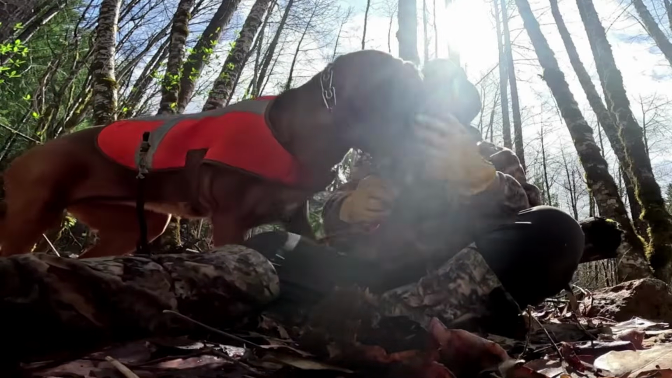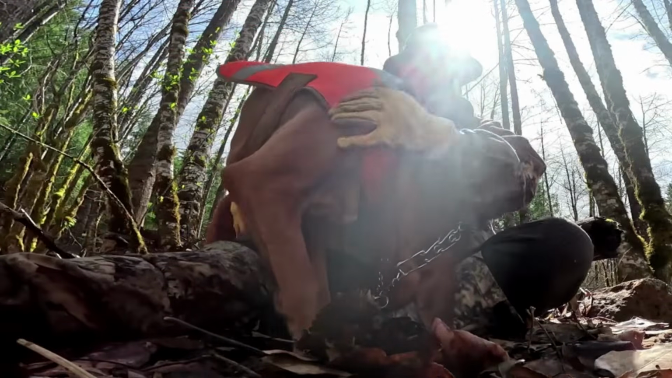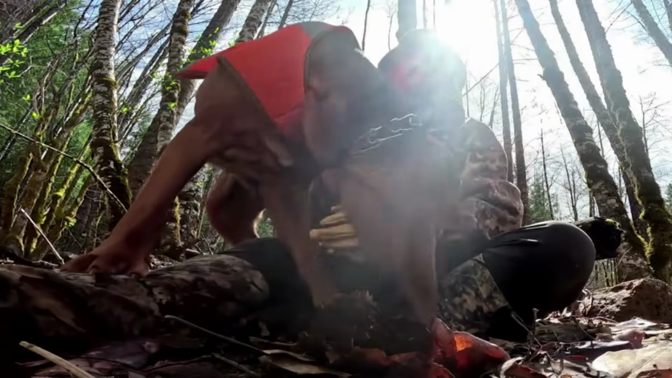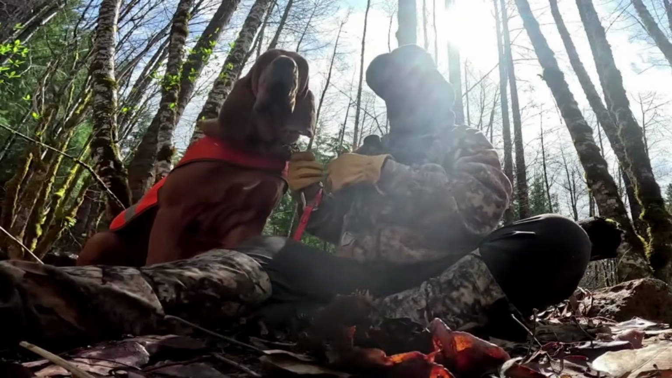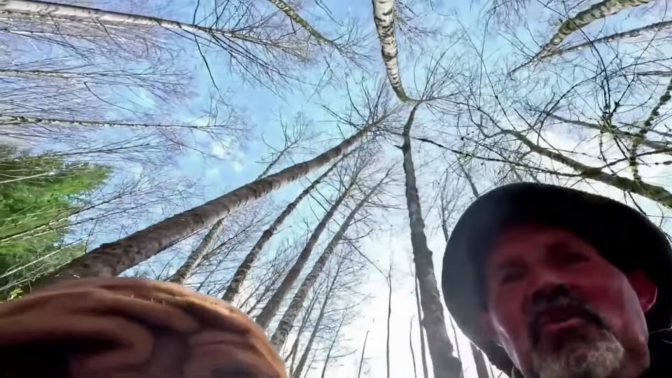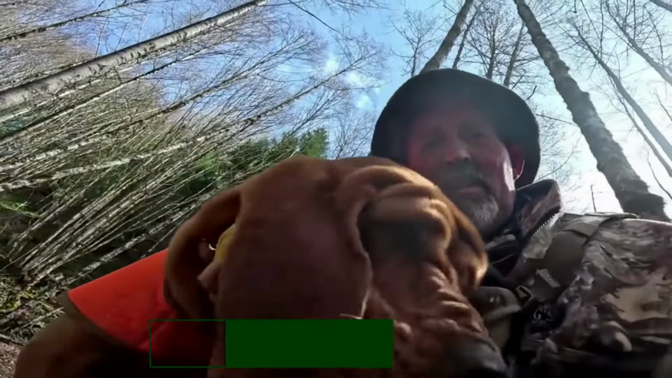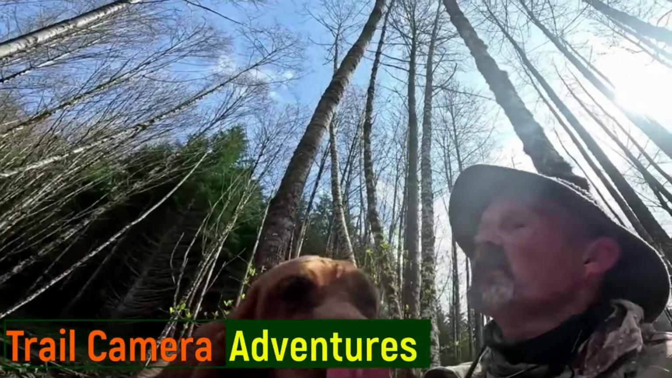We've done about 15 miles, and up and down 3,000 to 4,000 feet elevation every single day. We've been going for it, haven't we? Good girl. Can't wait to get back home and see what is on these cameras. Other than you, beautiful thing.